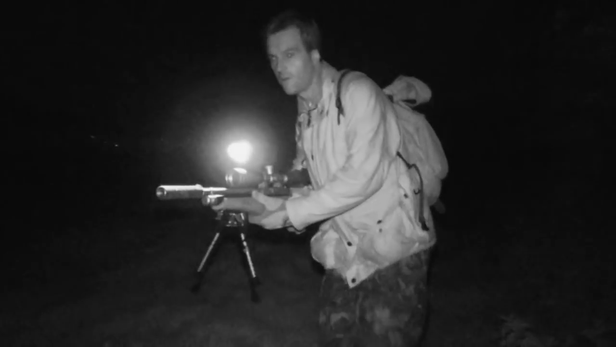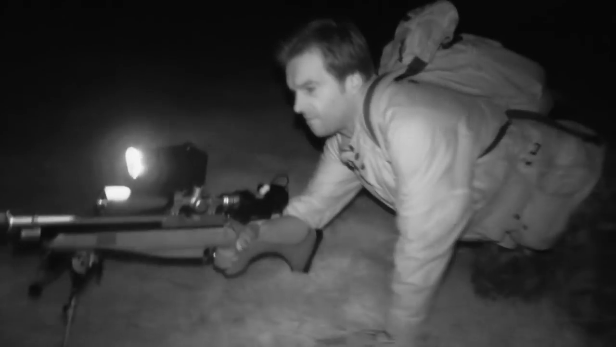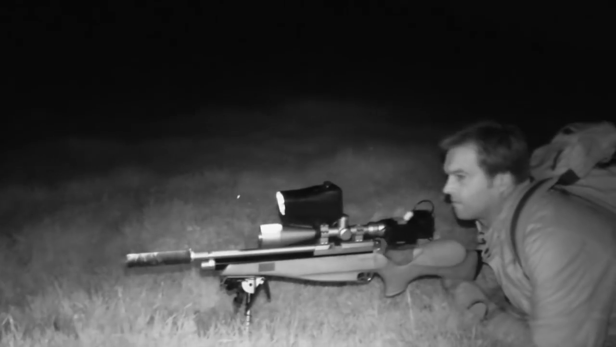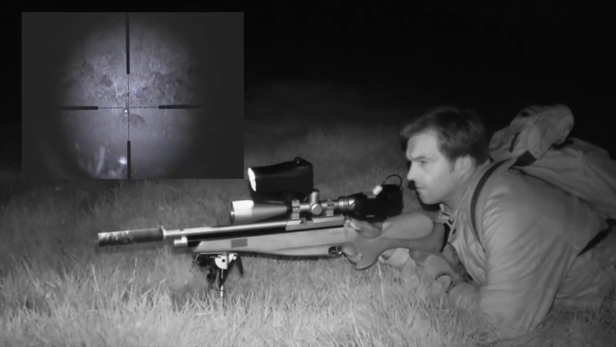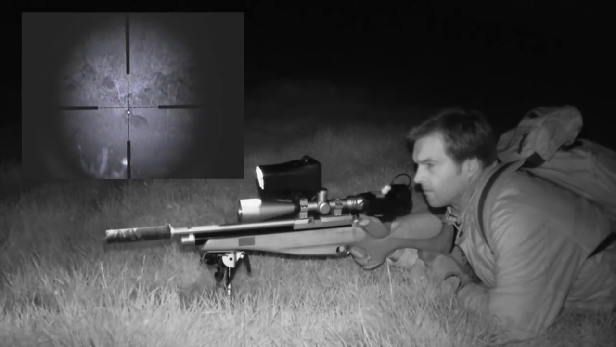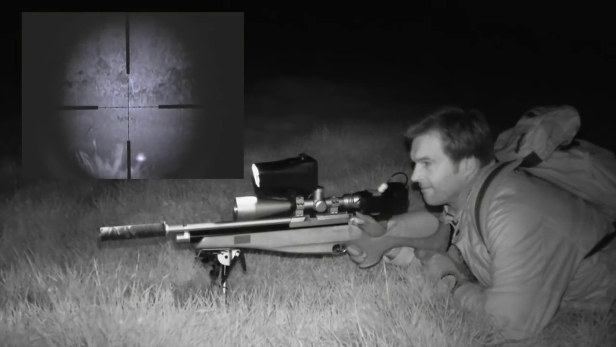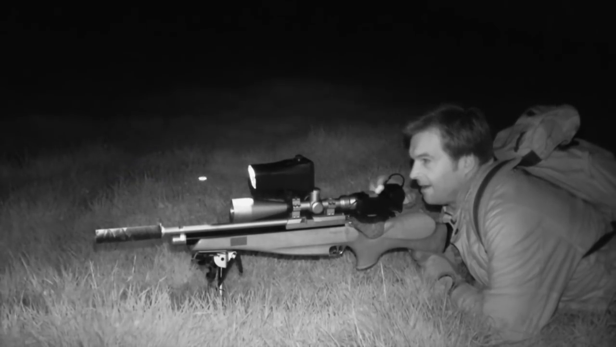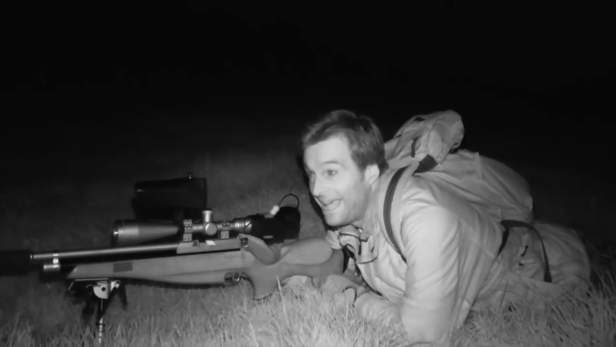I eventually pick up something else with the Nite Sight, and this time it's what we're after. Once again, it's down to the prone position for a steady shot, and I really need the stability of the bipod this time because this is a longer one. Now that is how you want them to drop.